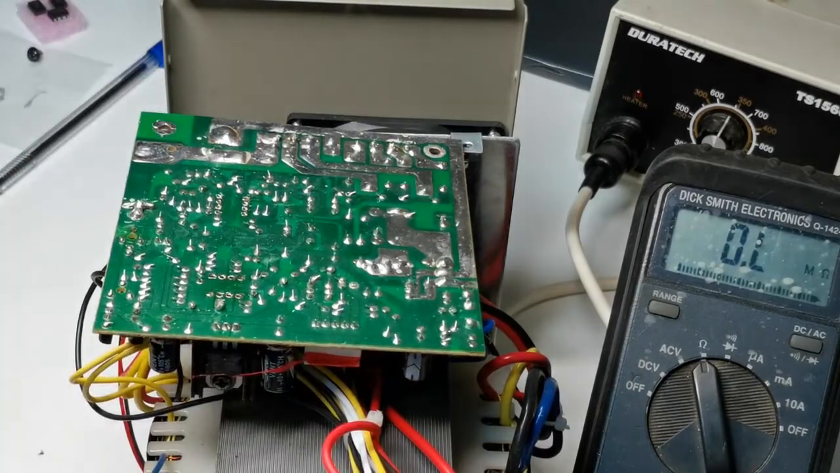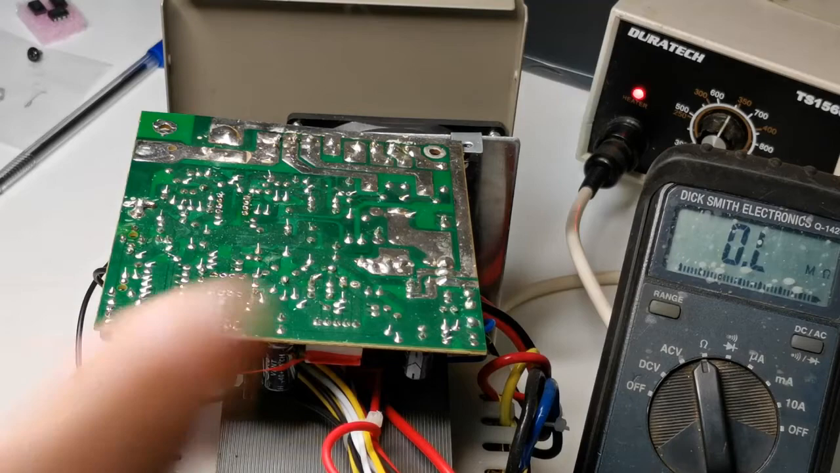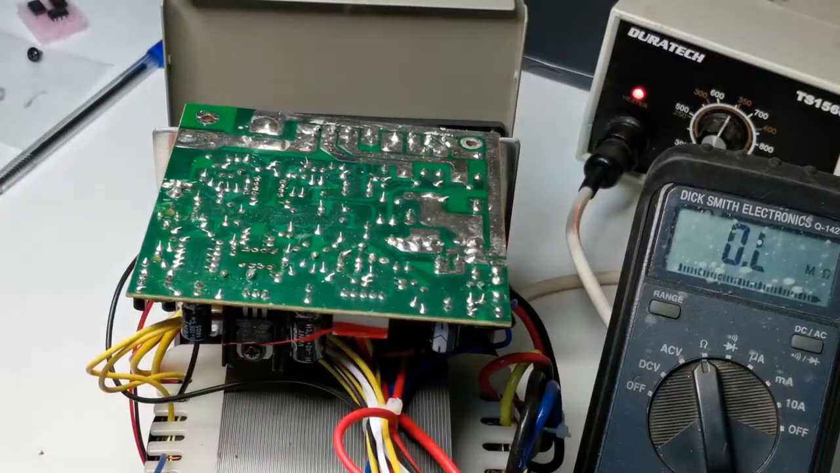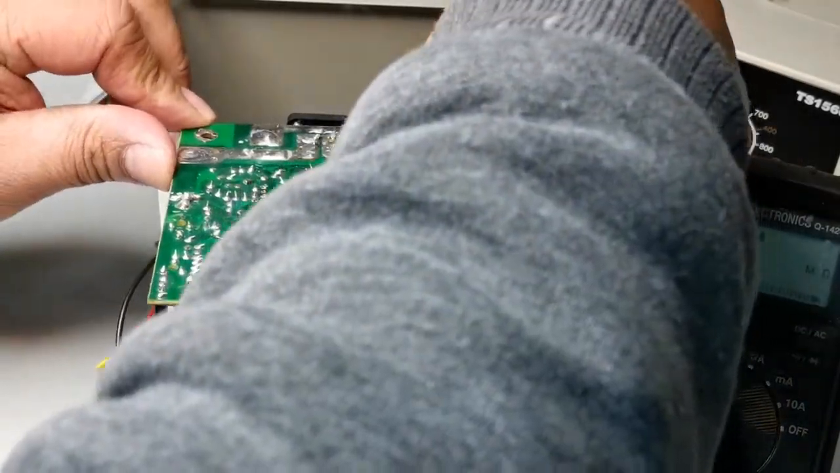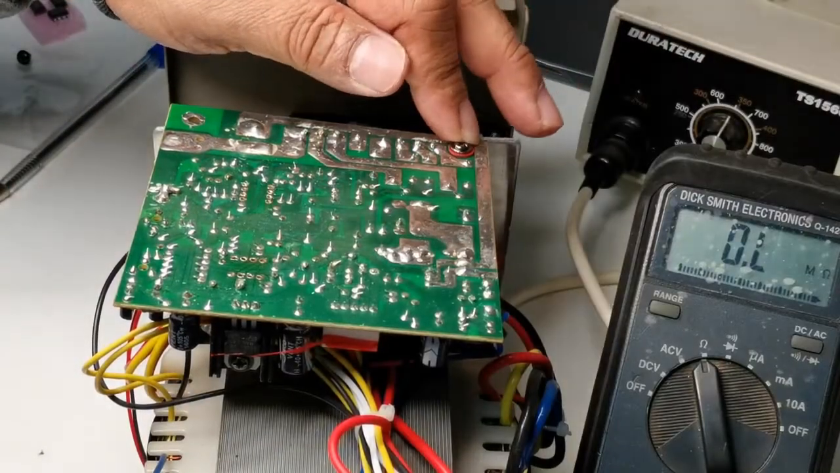Okay, so we can quickly check the output voltage of the regulator, if we get the 12 volts output, but we can't keep it on for so long, hoping that it won't damage anything, because normally without the proper op amp regulation, it can cause overdrive to the transistor.